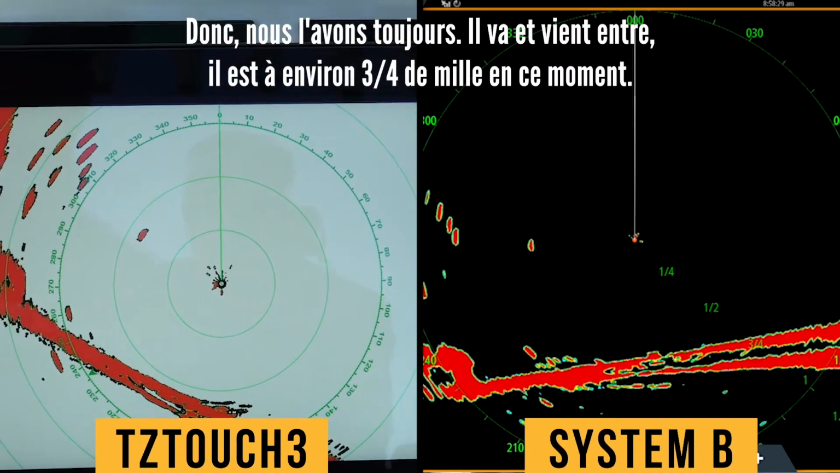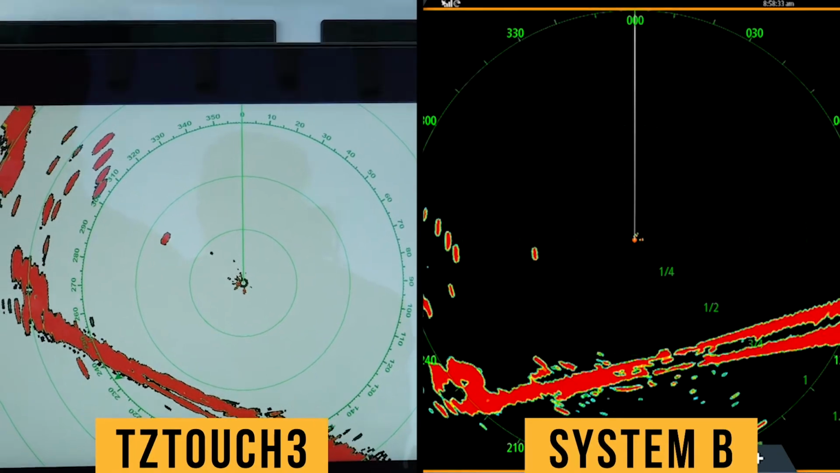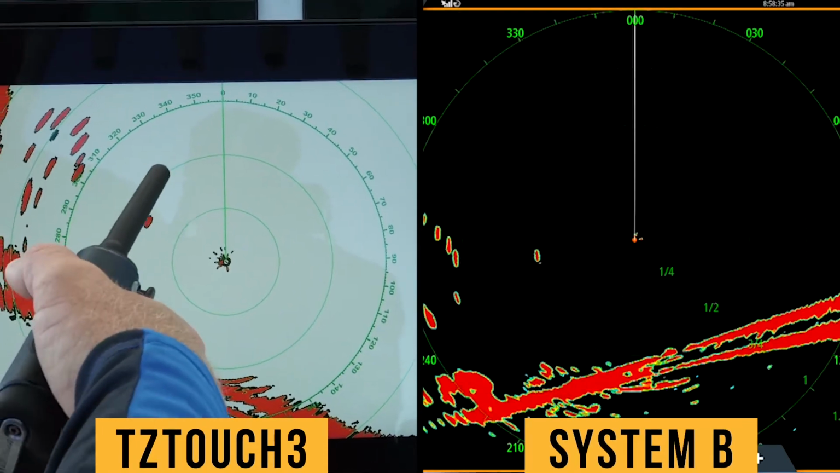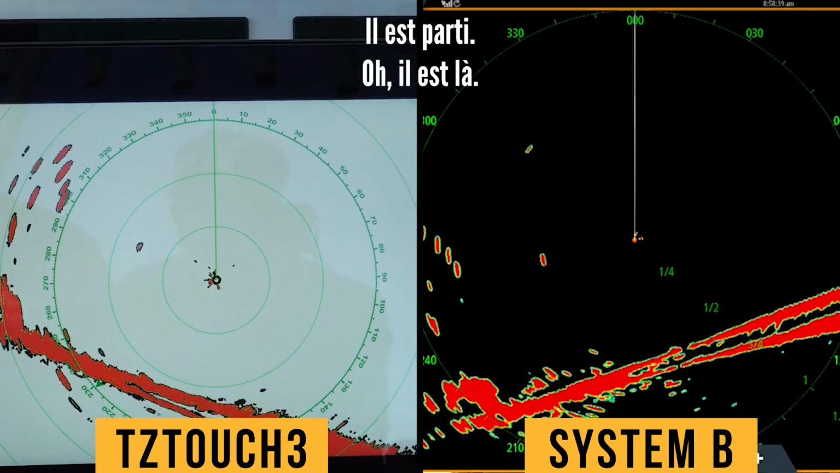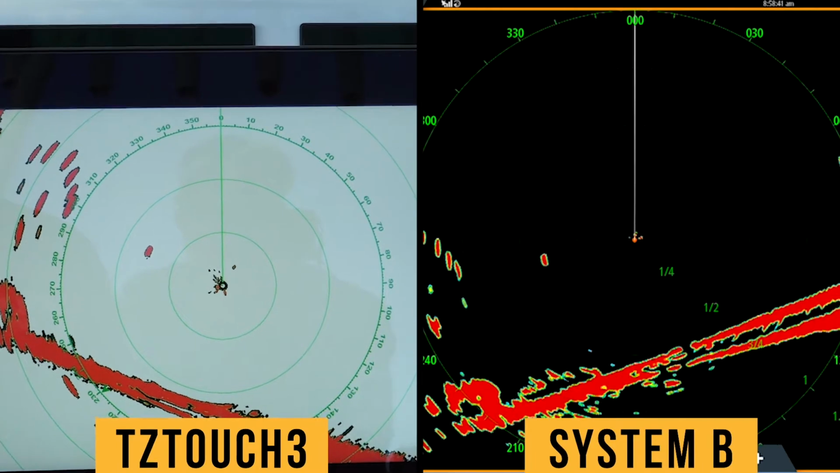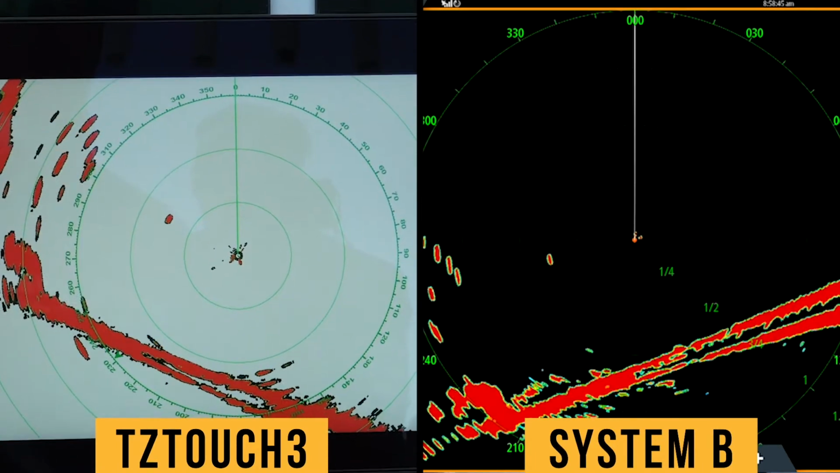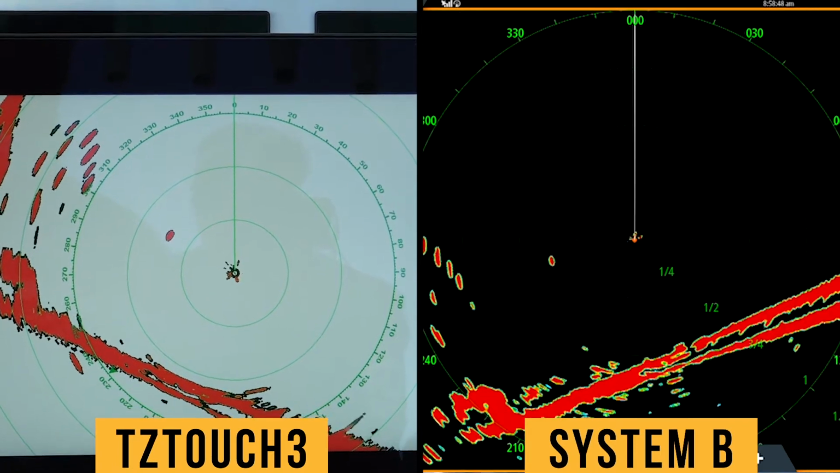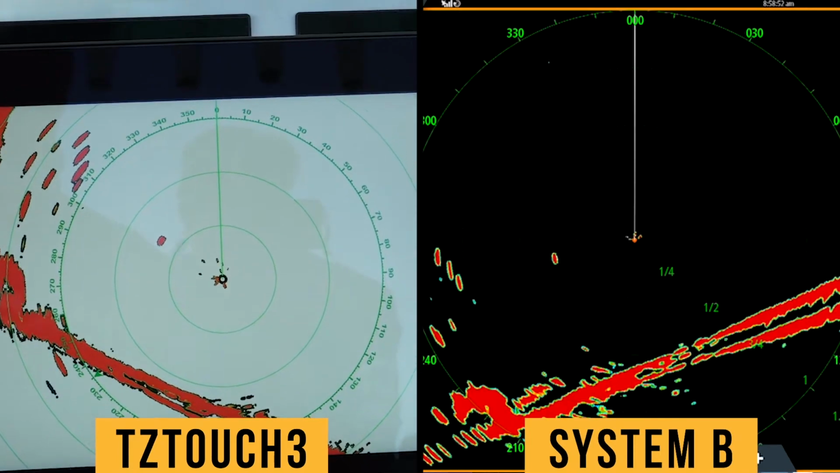He comes and goes, he's at about 3/4 of a mile right now. Yeah, same here. We got him. Yeah, he's gone. There he is. Look at that, it's when the boat pitches and rolls. Speed started to get a faint blinking target at about 3/8 of a mile, and we lost our target at 1/2 mile.